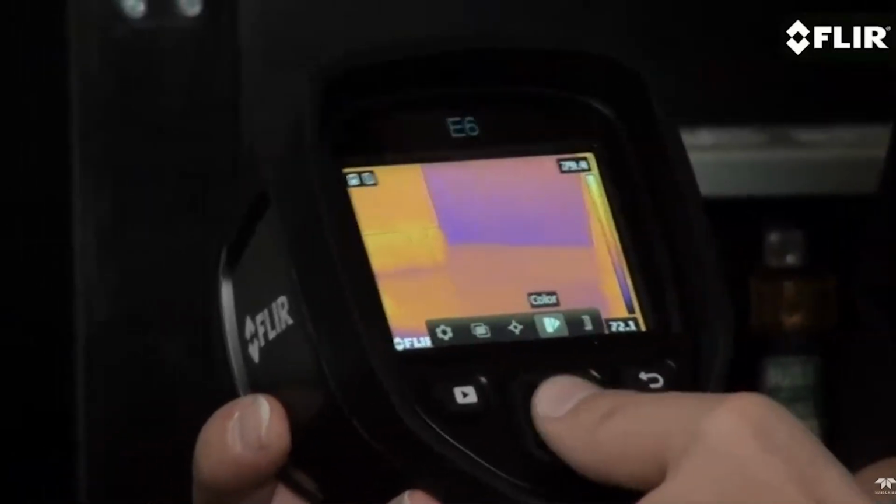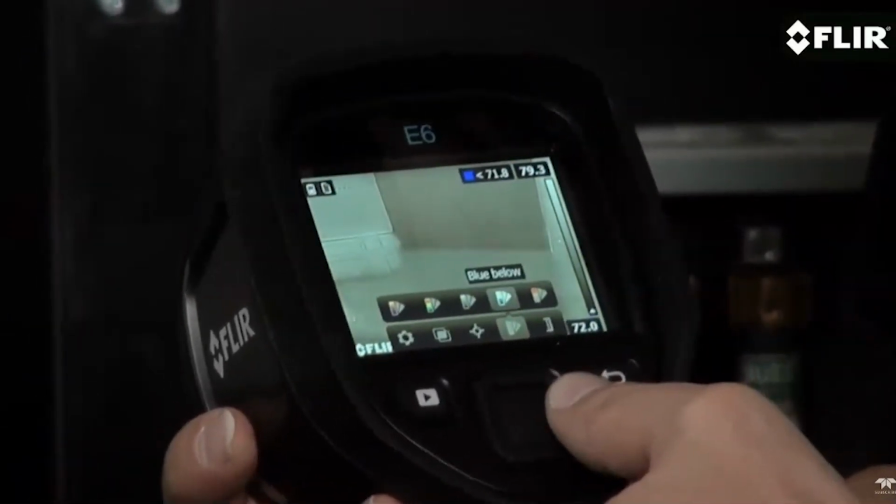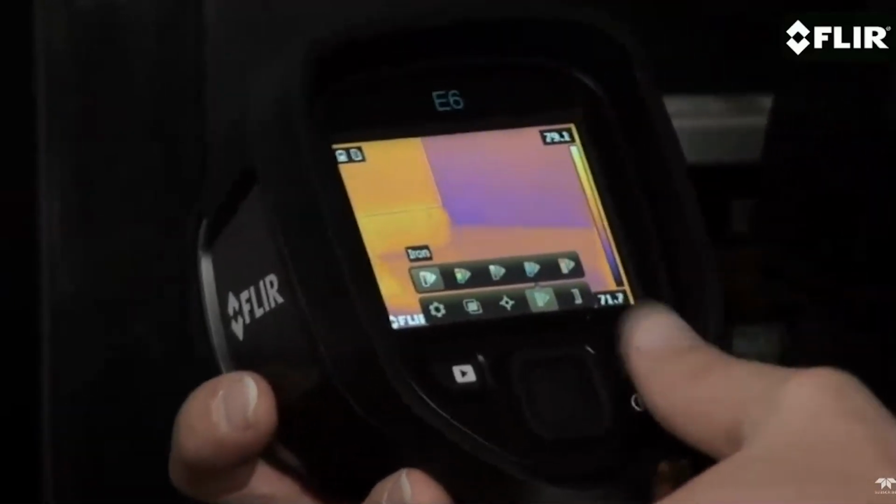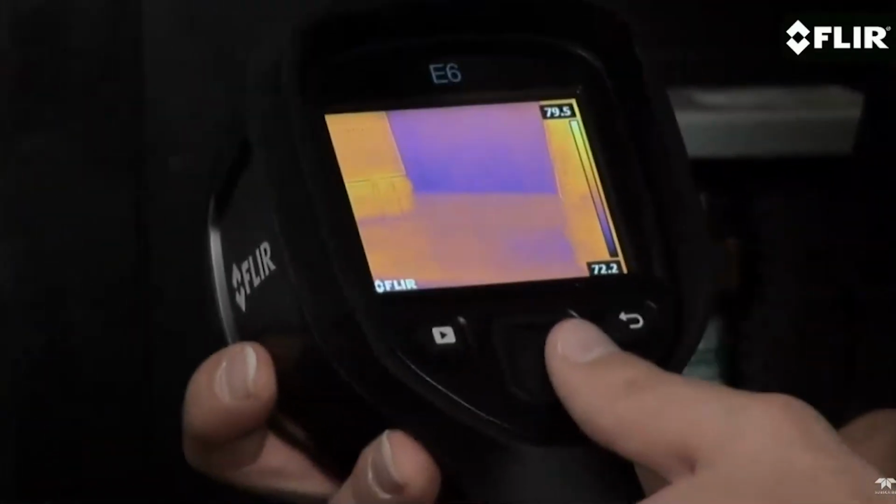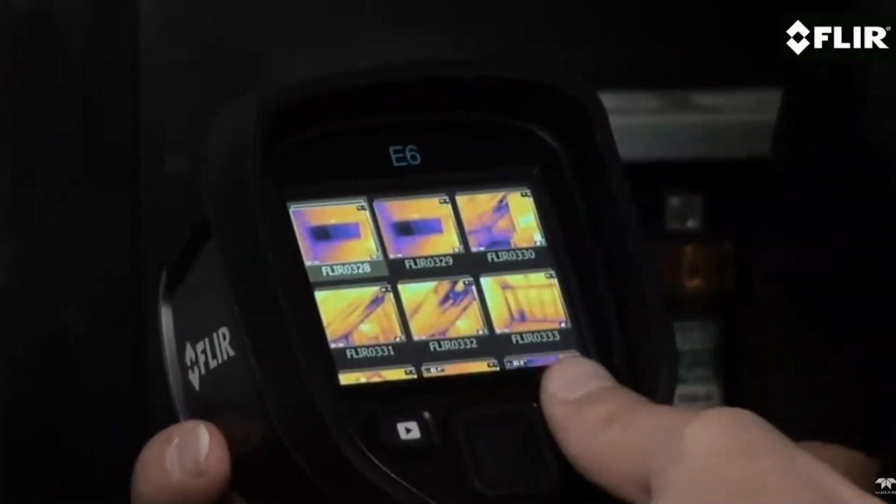Pick the best color palette. Review stored images. And add temperature measurement tools like this area box with an auto cold or hotspot to help quickly hunt down minimum and maximum temperatures.